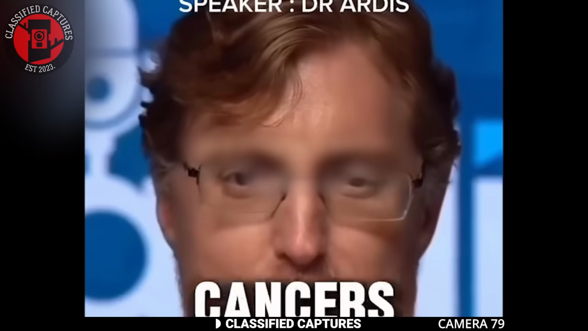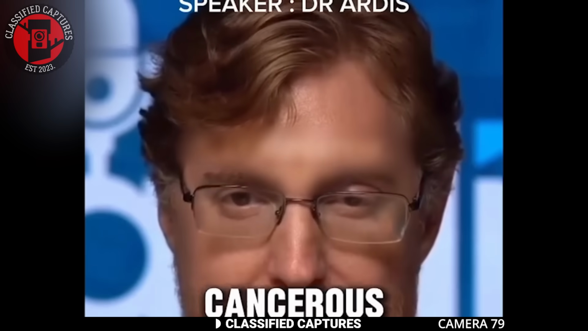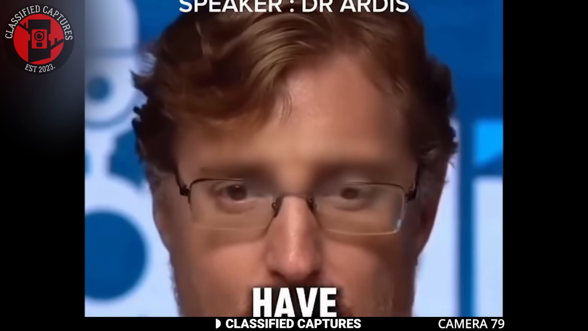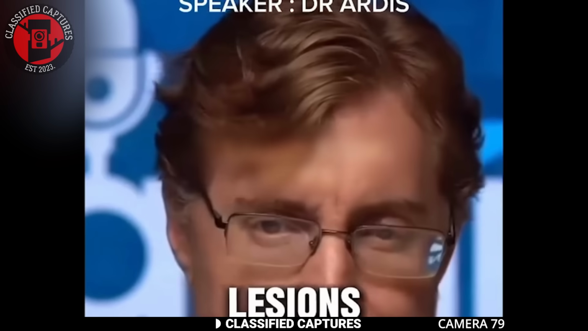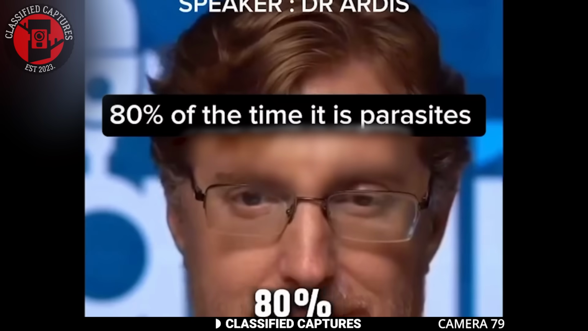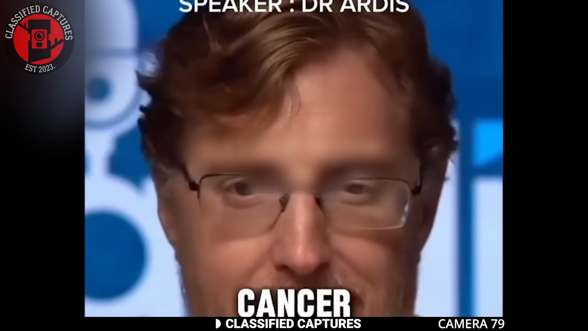The majority of cancers are actually parasite infections, misdiagnosed as cancerous tumors, masses, cysts, period. So if you have uterine fibroids, ovarian cysts, thyroid goiters, liver masses, lung lesions or masses, and you've been told that they're cancerous, or breast nodules, 80% of the time it's actually a parasite egg sac, not cancer or anything.